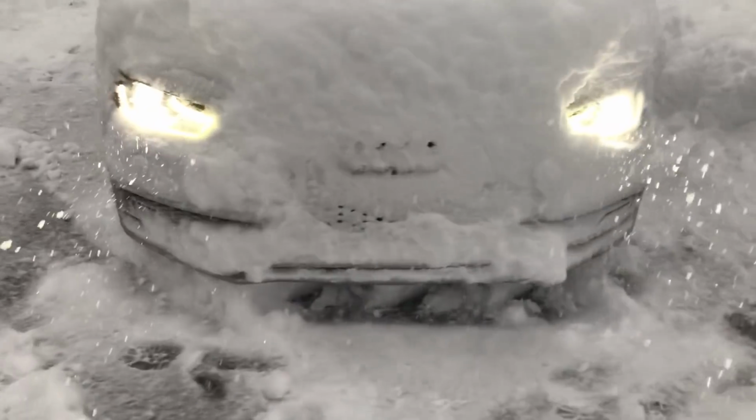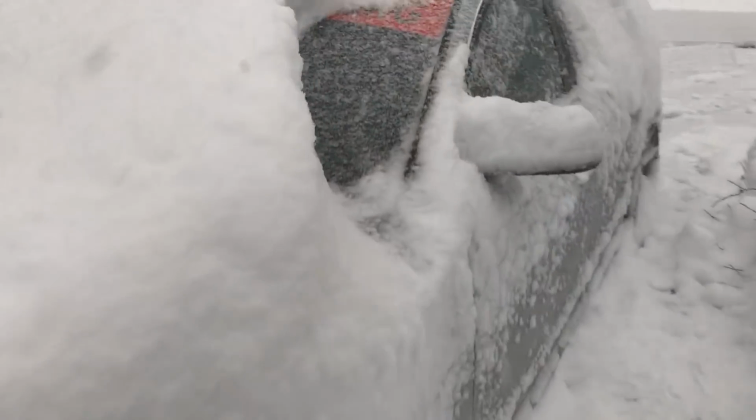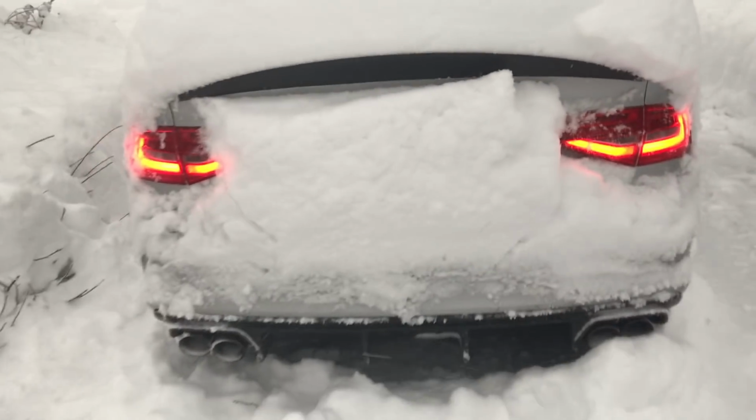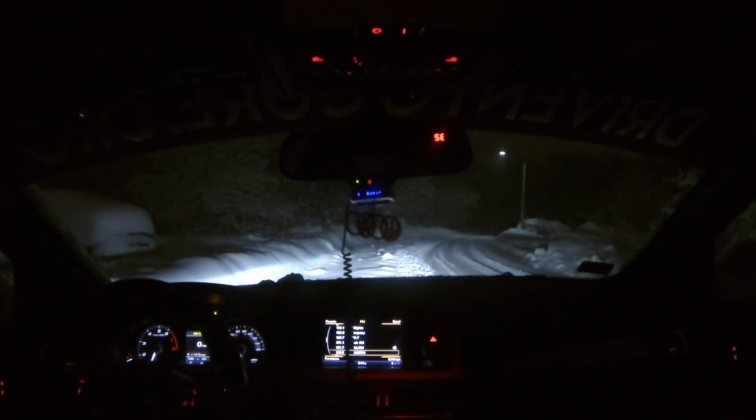We got our headlights out. That means you can see the indicators too. And I got a little bit of windshield free. Oh, we gotta do the brake lights too. There's one. There's two. All right, perfect. Road legal.